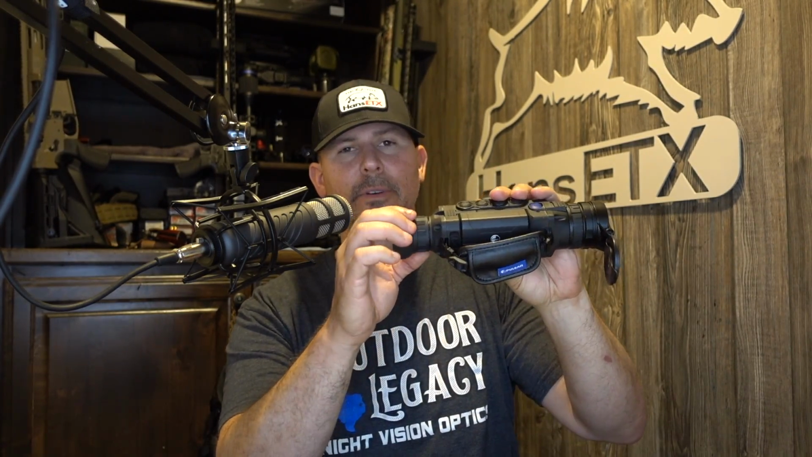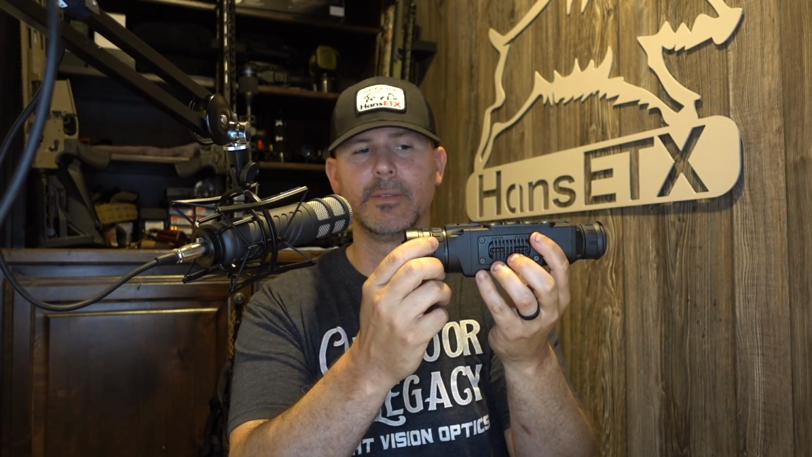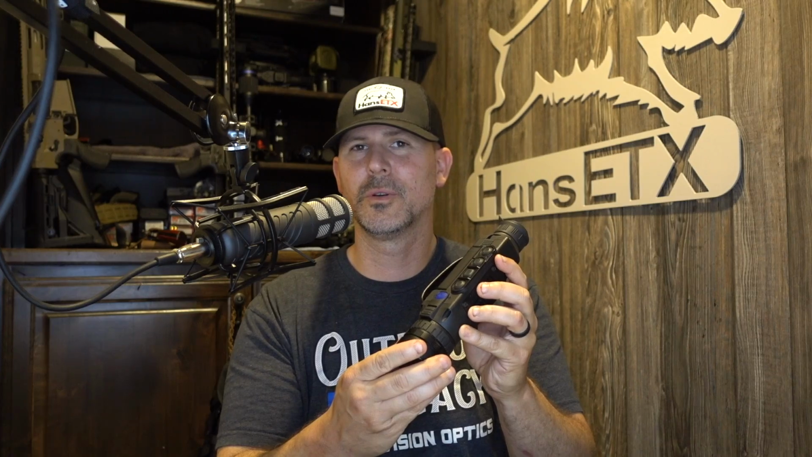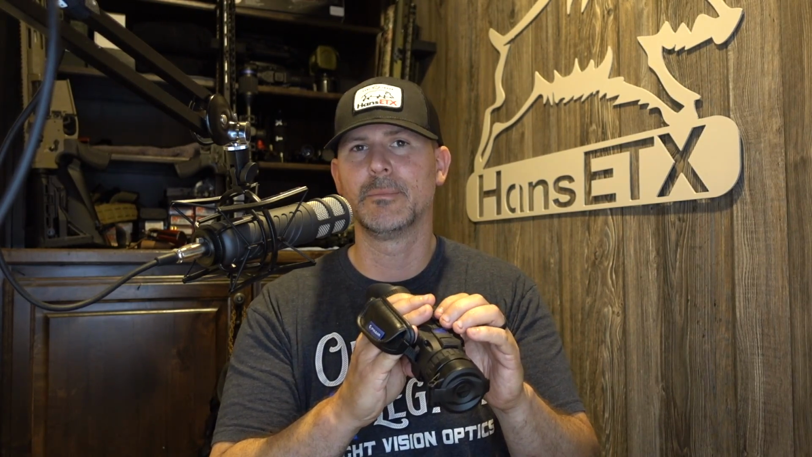And just the great picture image, and being small enough that it's manageable to carry out into the field. As you know, it's got the flip open cap for the objective lens. It does have a front eyepiece diopter focus, and of course the objective lens focus. It's got 4 buttons on top and a power button. Once you get used to working through the buttons in the menus, very easy. Some of these buttons have multiple functions, whether it's a long press or a short press.